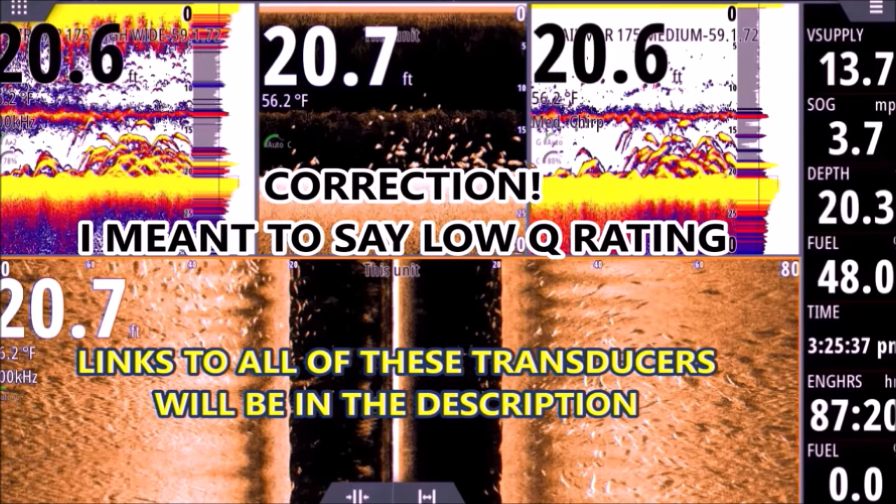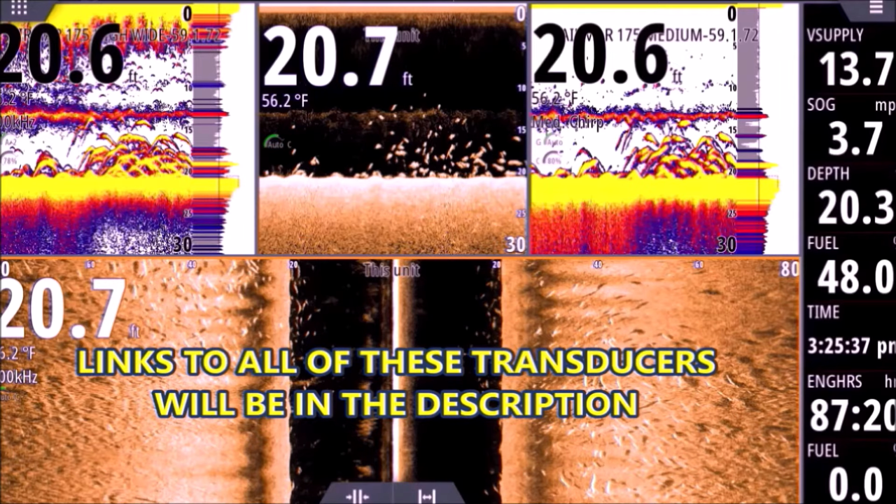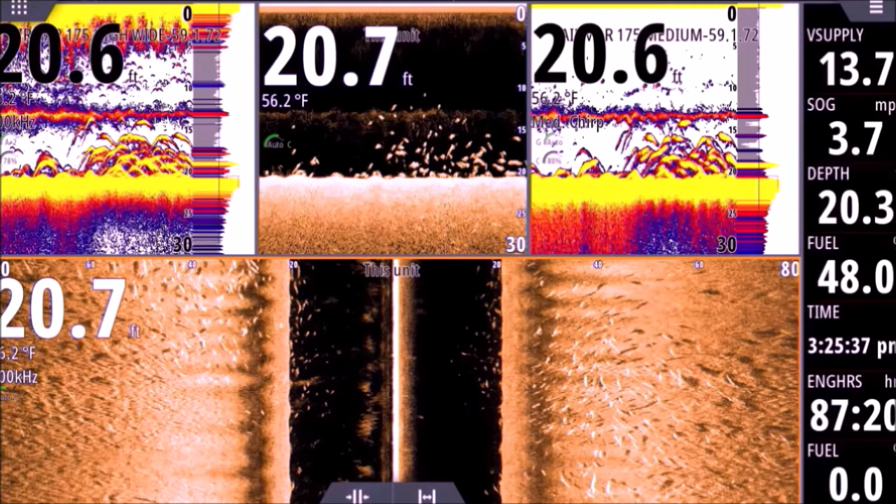Even the Simrad active imaging transducer is such a clean transducer, such a high quality unit that you don't see noise. I don't have any interference filters on. If you've watched any of my other setup videos, you know I hate interference filters. I never turn them on. Even if I get some noise, it's fine. I don't like using my filters.